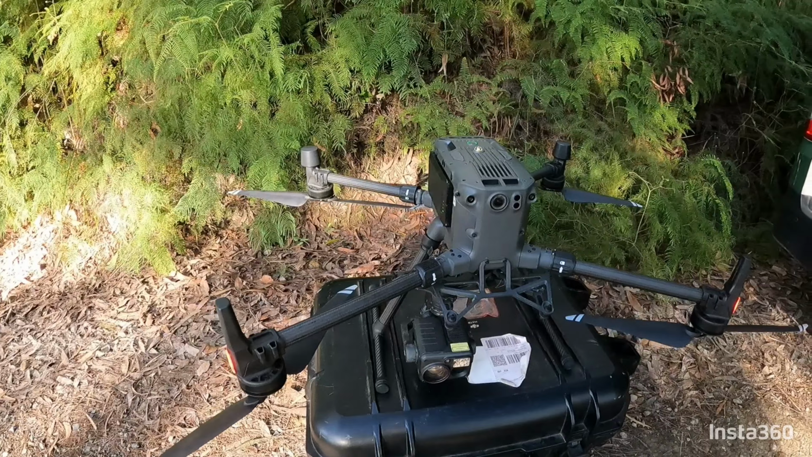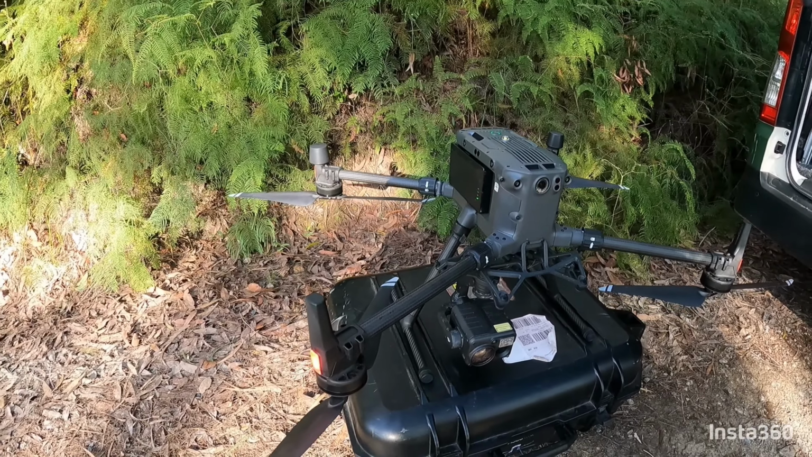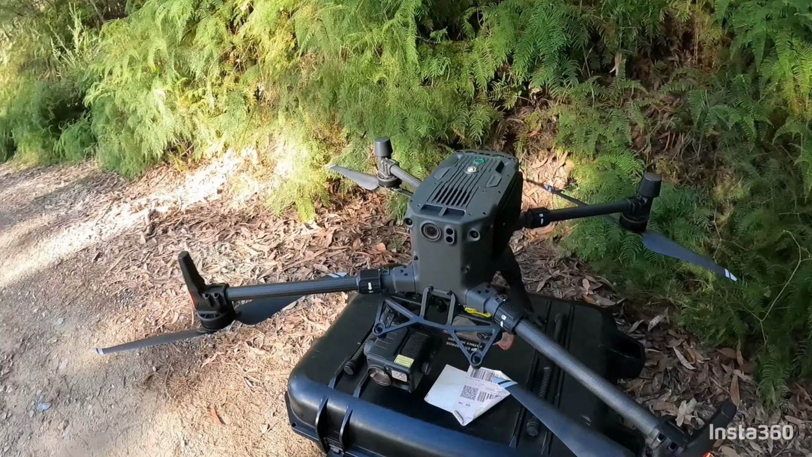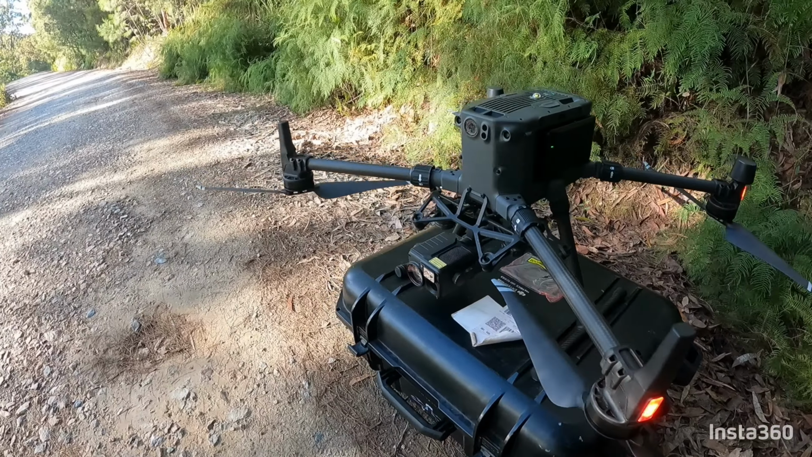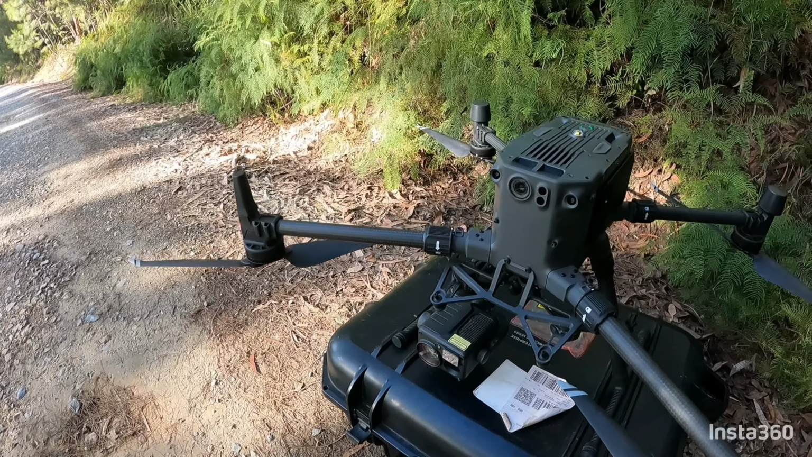This costs $35,000, so yeah, it costs a bit, but it's well worth it. It's a good bit of machinery. It's one of the latest machines out there.